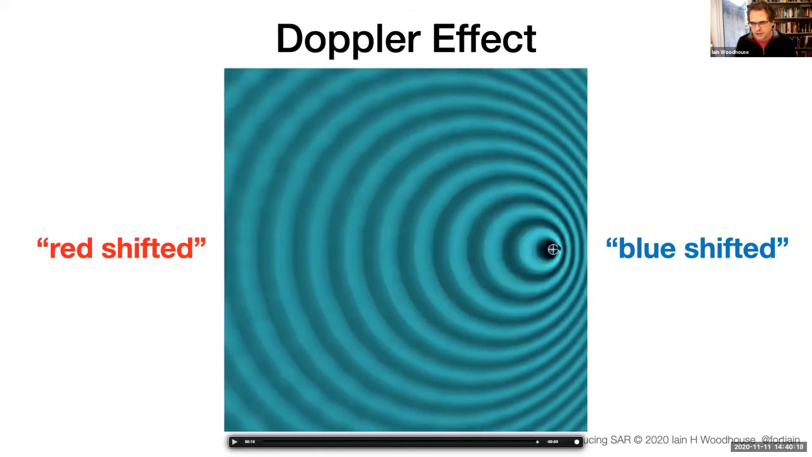The actual transmitter here is simply transmitting the same waves equally in all directions, but it's catching up with its wave in one direction, and it's running away from those waves in the other direction. And so for the observer watching this transmitter moving, you hear that pitch change.